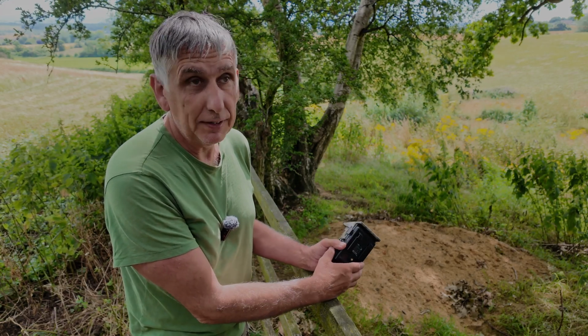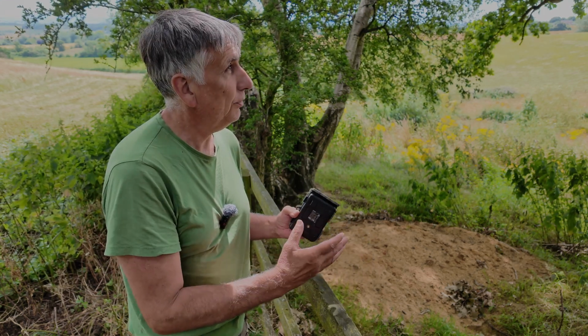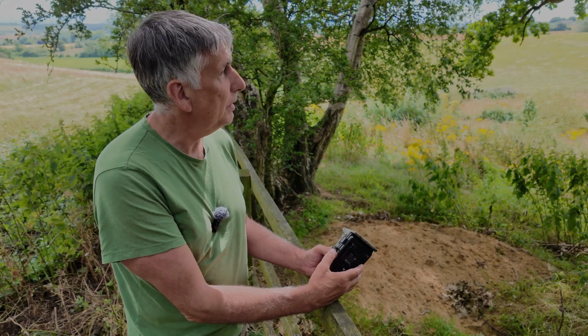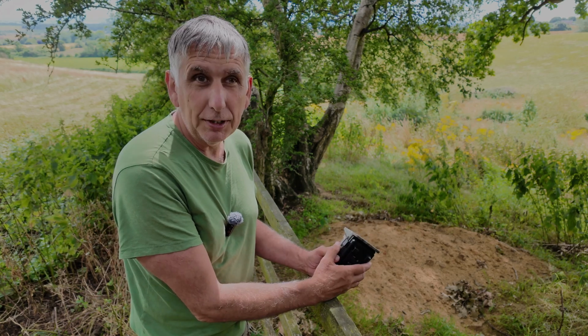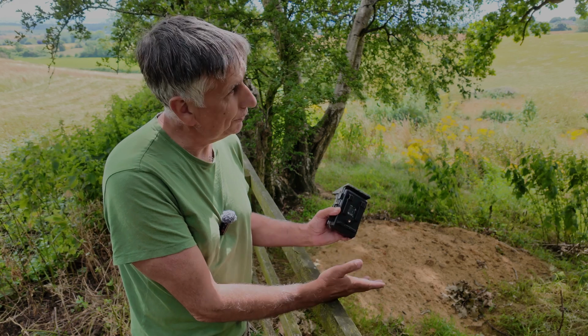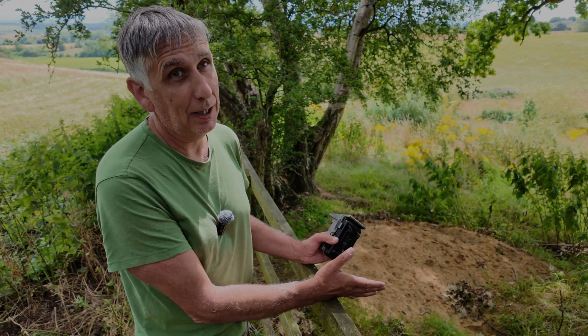So it's a case of having a look as we walk back down towards the farm, just to see if I can see any well-used tracks or trails where I can then maybe place the camera. Well, the first one was really good with the barn owls. The second one was not so successful, but overall, not a bad venue. It's just a lovely place to be.